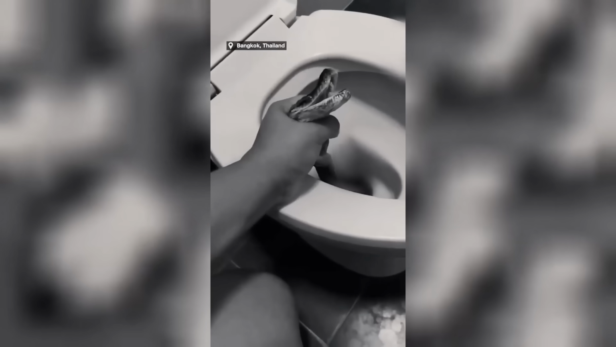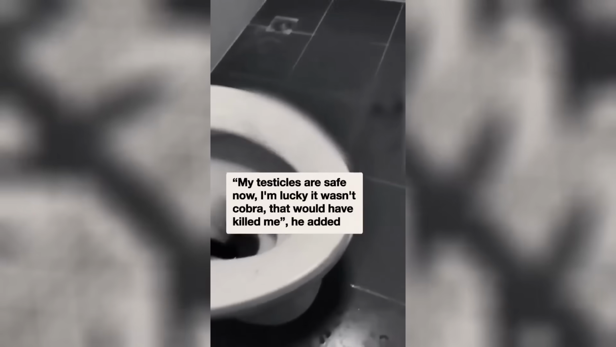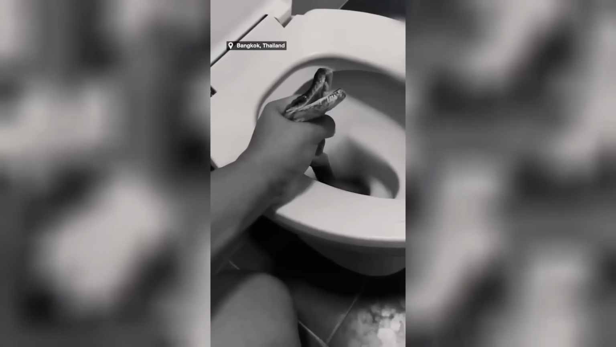Warning, warning, nightmare fuel. Every man's worst nightmare. And yes, the man did suffer a bite. Luckily, he didn't require any more medical attention. He got a tetanus shot, and they sent him on his way. But the psychological damage, I have a feeling, is going to last much, much longer. Thank God the snake wasn't poisonous.